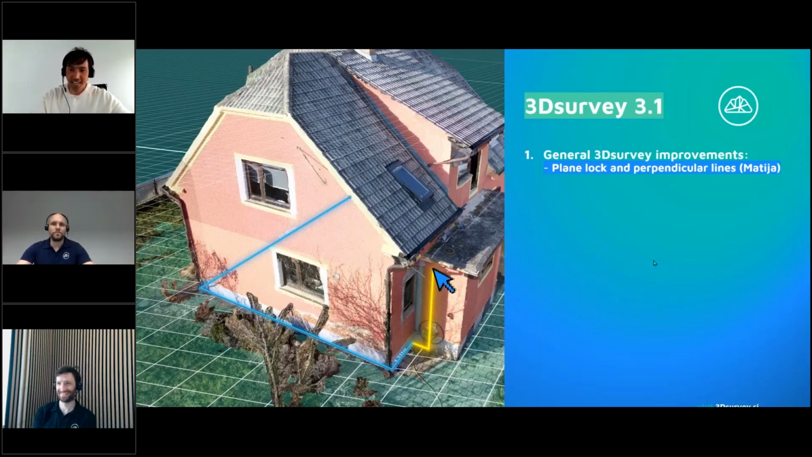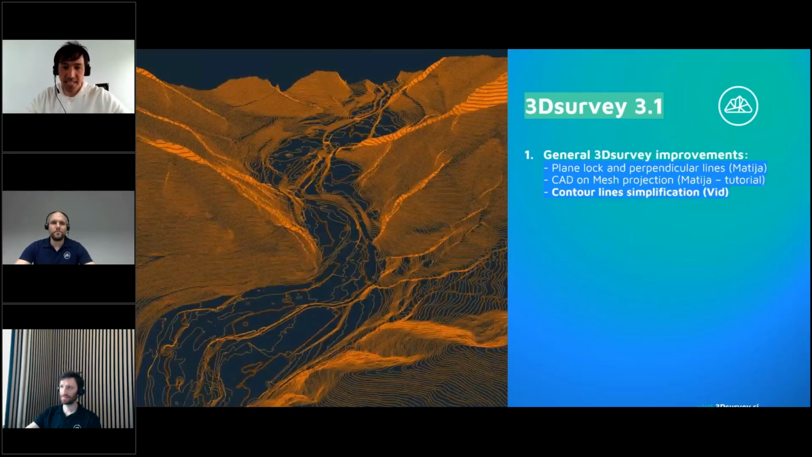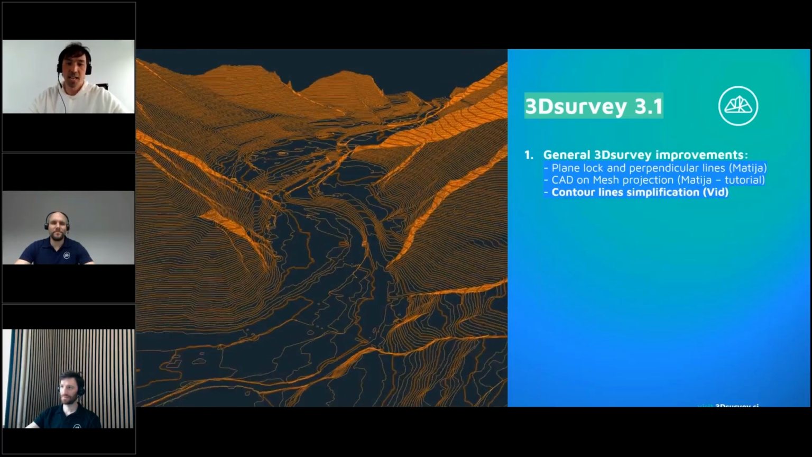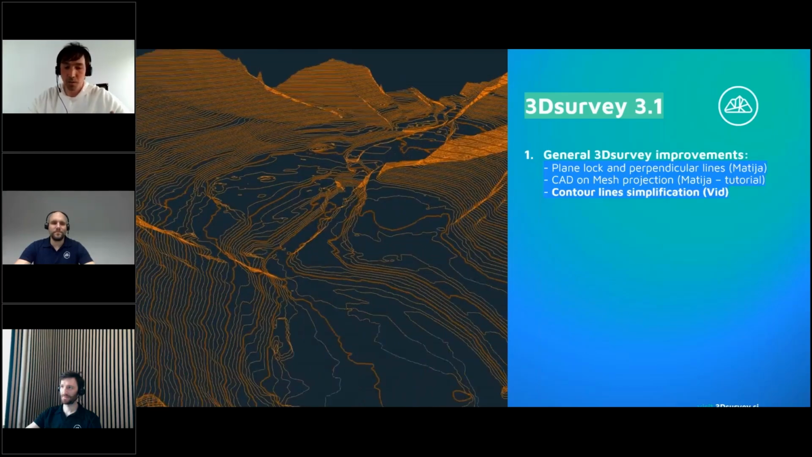Exactly. Then the next thing we are going to present is the CAD on mesh projection feature. Mattia will show you this one, how we actually project CAD data, which are usually on zero elevation, to our mesh structure, the mesh model. Then the next thing we would like to share with you is where you can find the contour line simplification we implemented: smoother contour lines, much smaller files, fewer vertices, easier to share in AutoCAD or something like that.